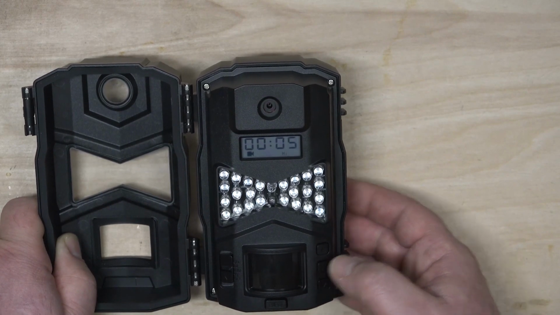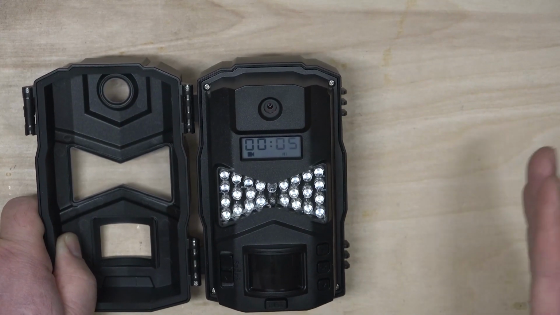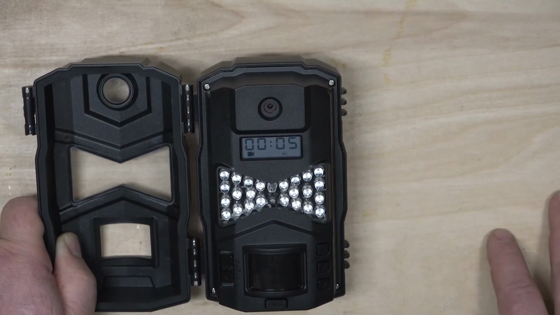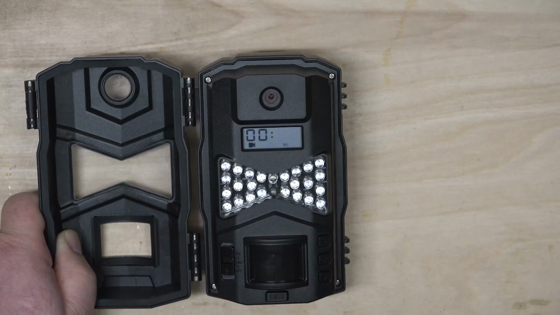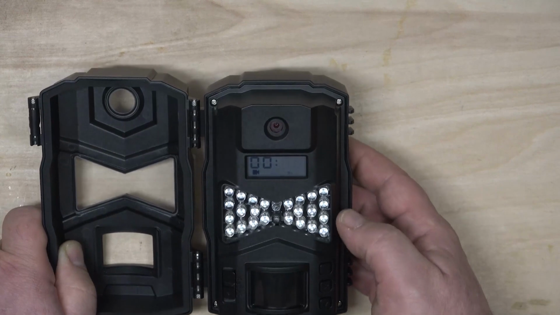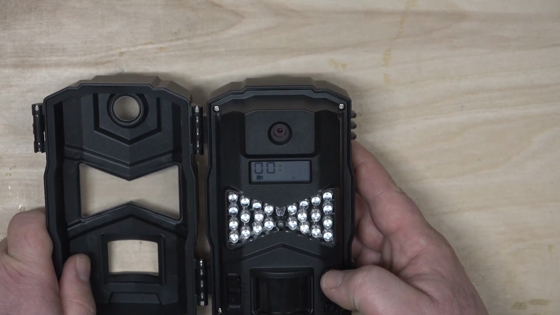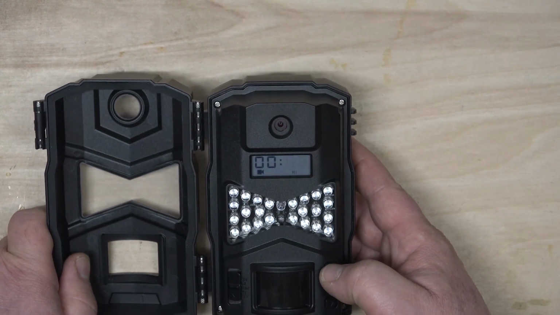Now this is the delay setting. This is the interval in between each triggering of the camera. So if you've got something that's hanging around in there, you don't want to get the same thing over and over, you may want to set this to a longer time. This is adjustable from 5 seconds to 15 seconds, 30 seconds, 1 minute, or 5 minutes.